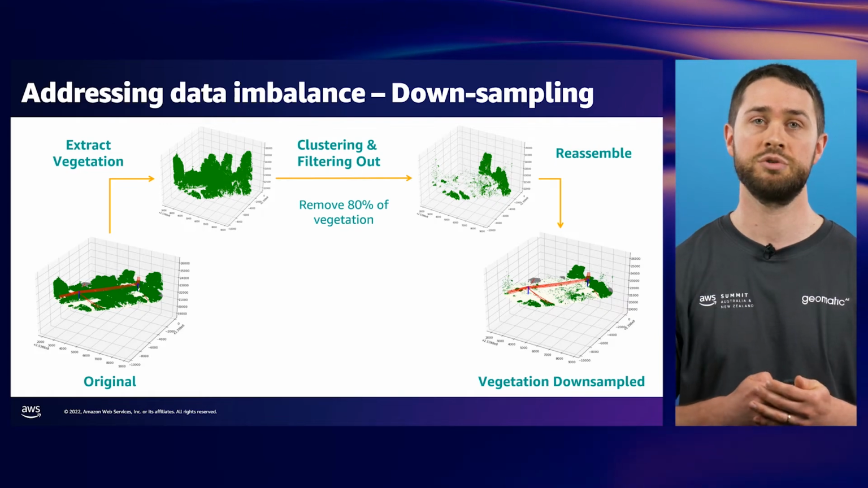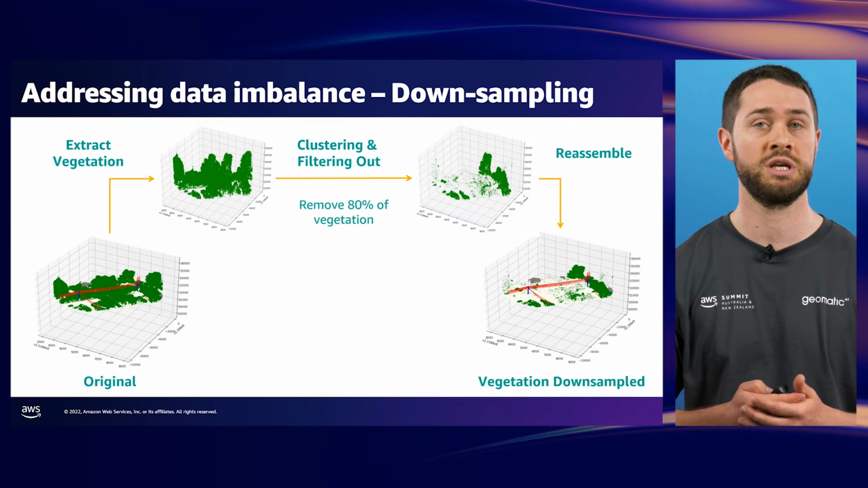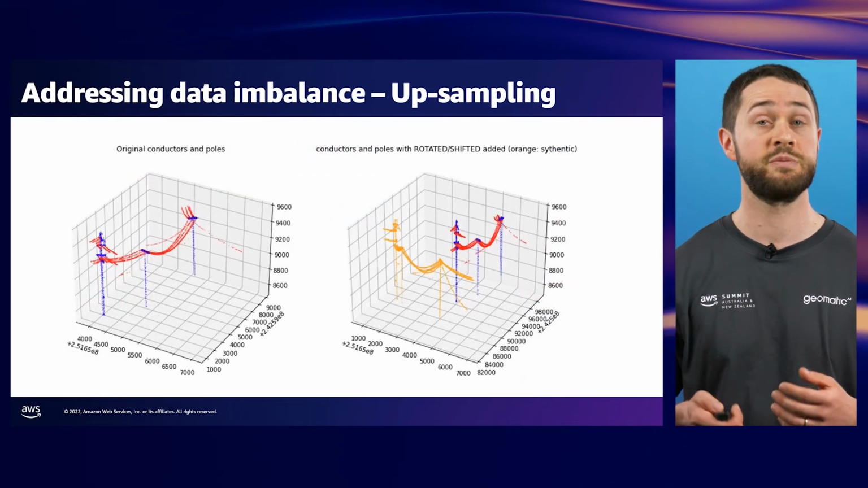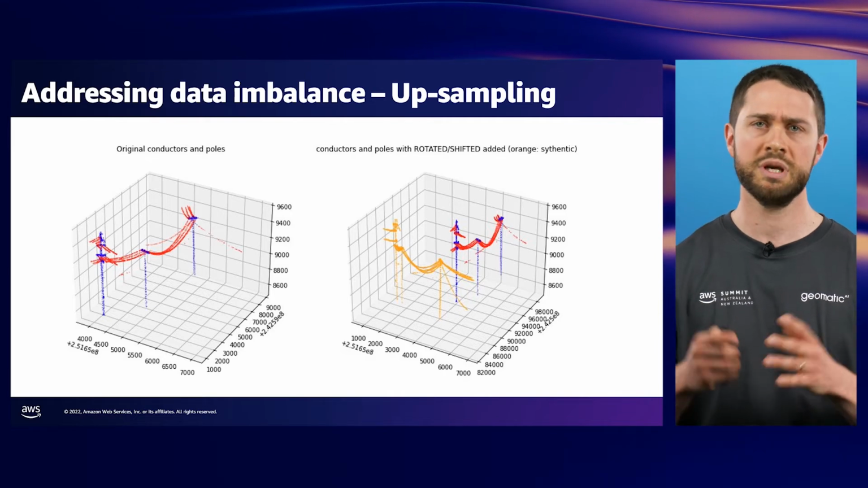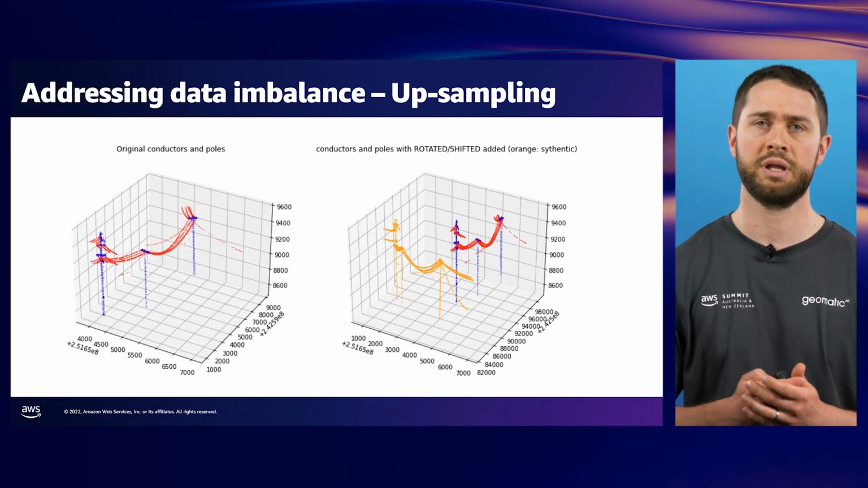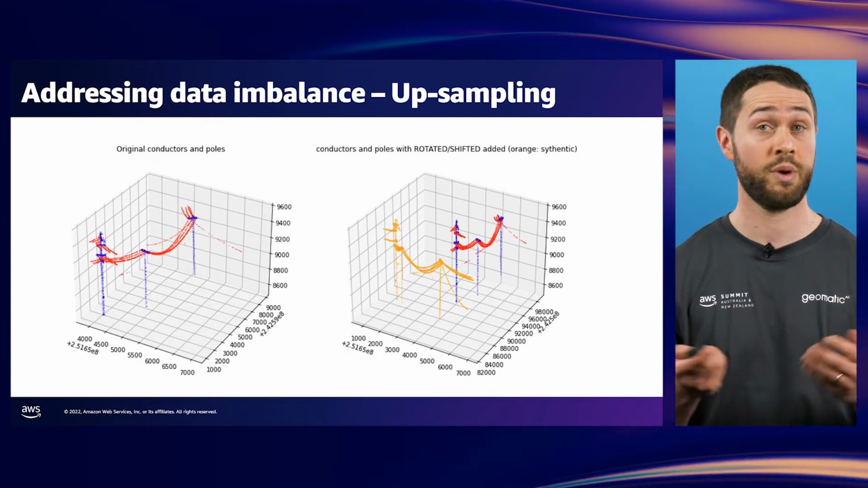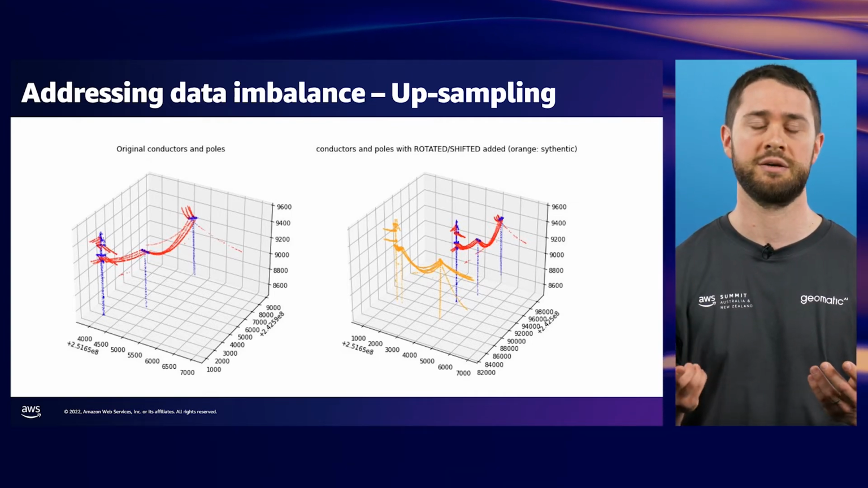Using a clustering approach instead of uniform or random sampling is so that the natural shape of the vegetation is retained. The upsampling process, on the other hand, specifically targets the minority, conductor and pole classes to increase their proportion of the entire point cloud. The network assets are duplicated, repositioned, rotated at random, and then reintegrated into the rest of the point cloud and used as training data.